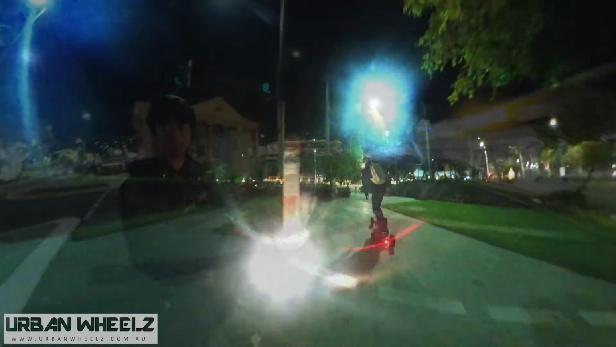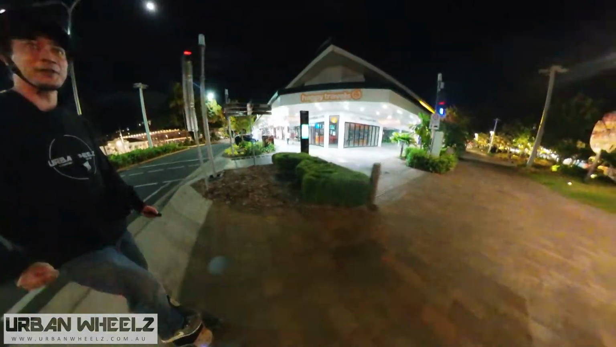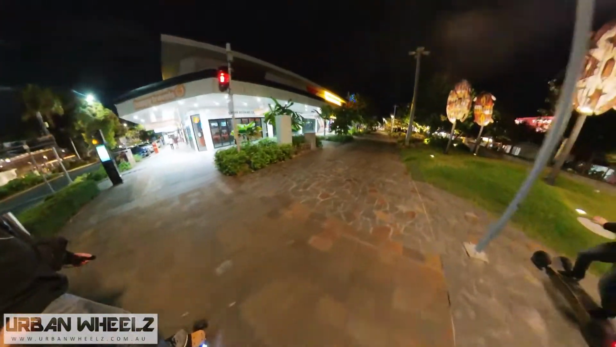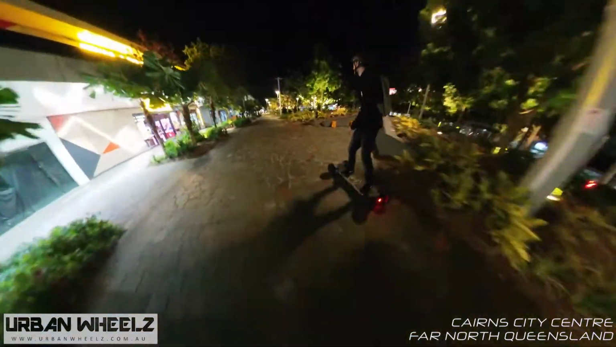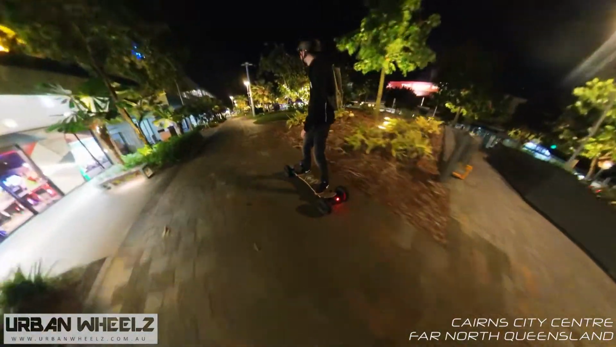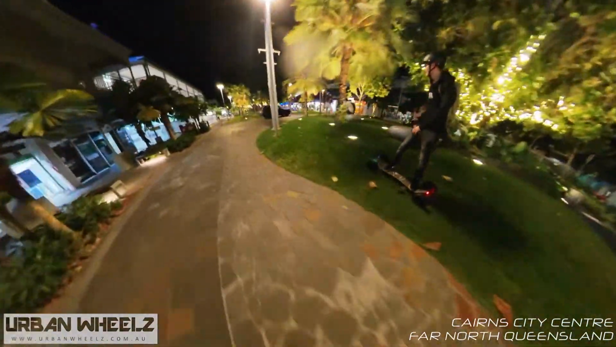We're coming into Lake Street, Cairns. It's a really nice little spot here with all the trees on the lights, the little grassy knolls. What isn't so nice is this cobbly sort of stuff, and that's pretty rough, but getting over it okay with these cloud wheels.